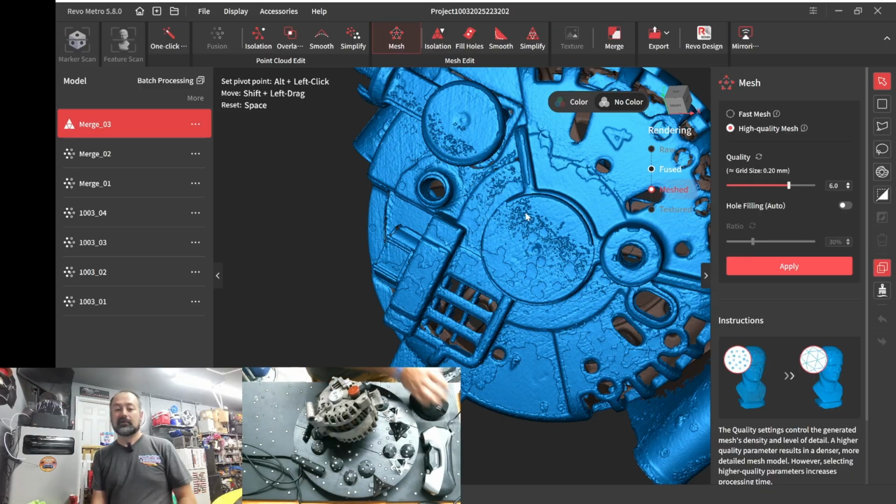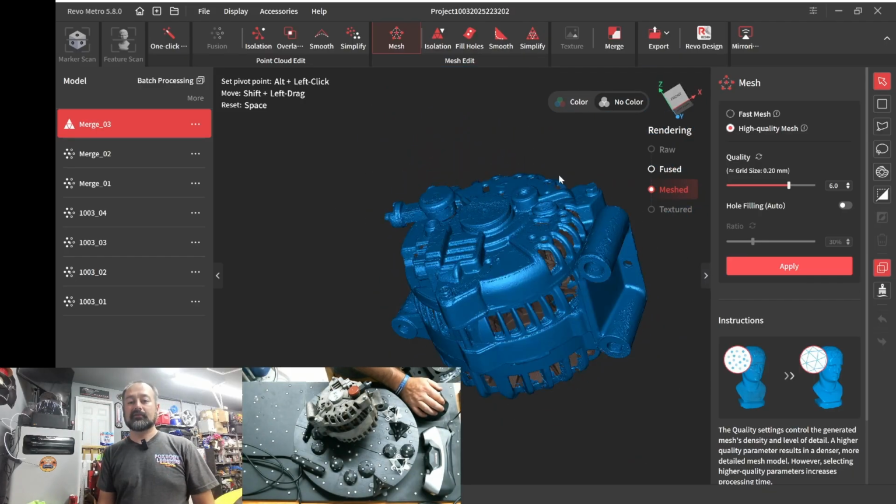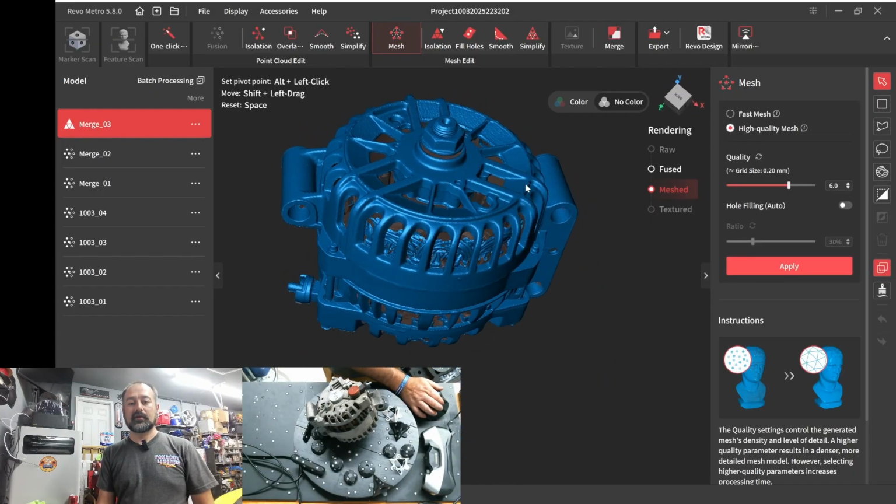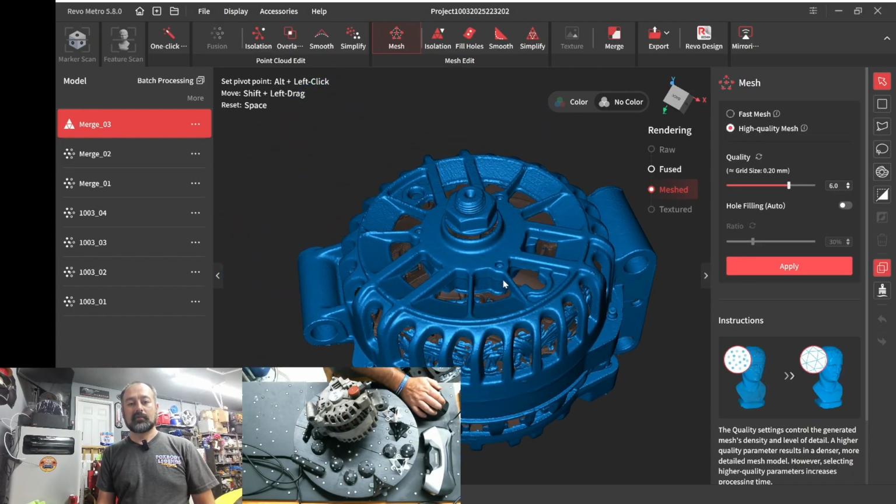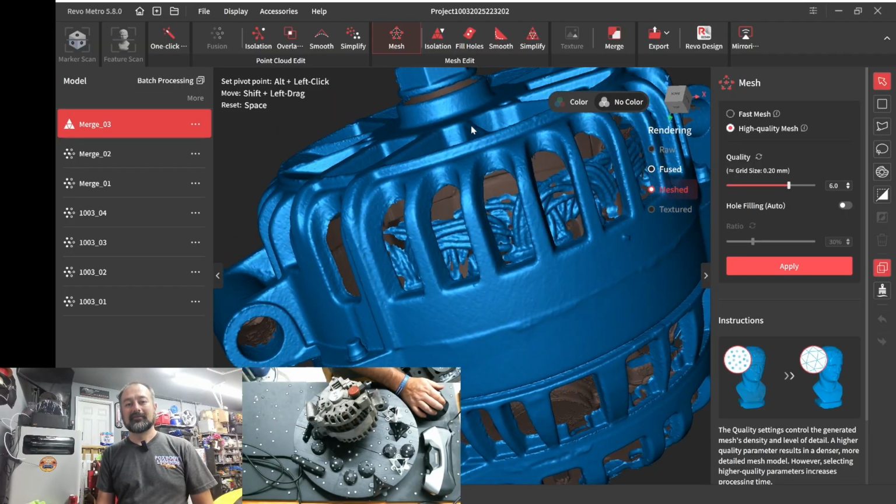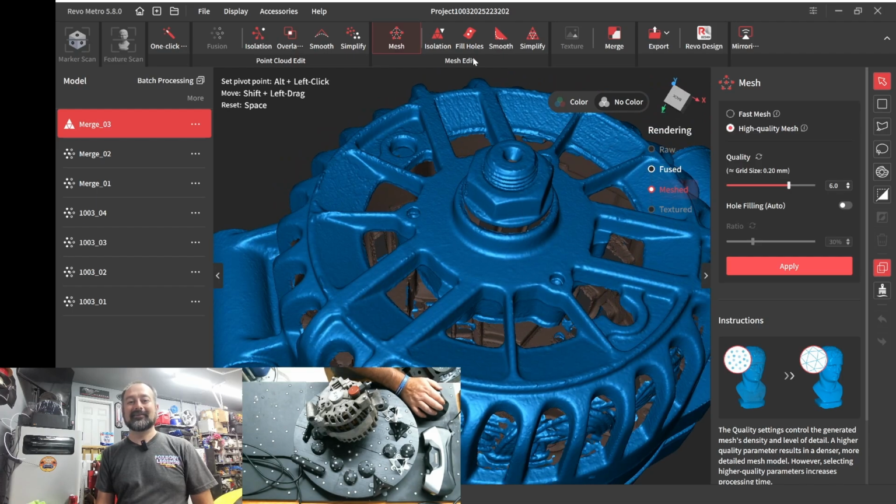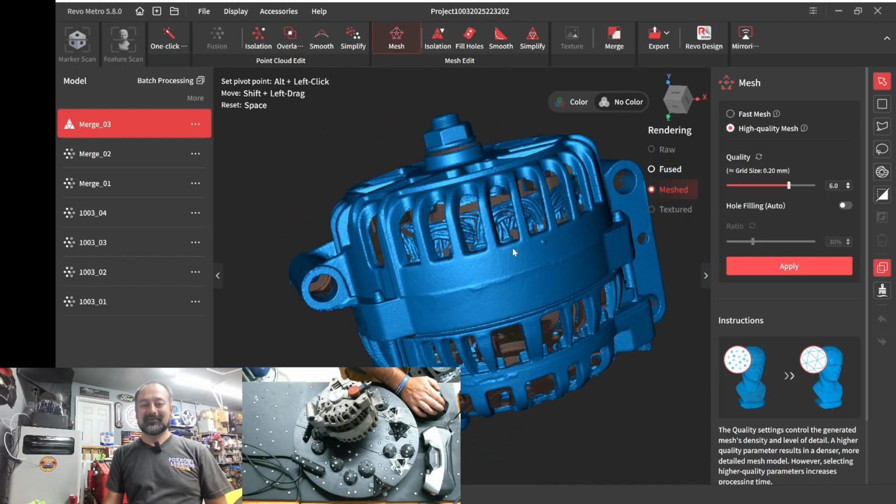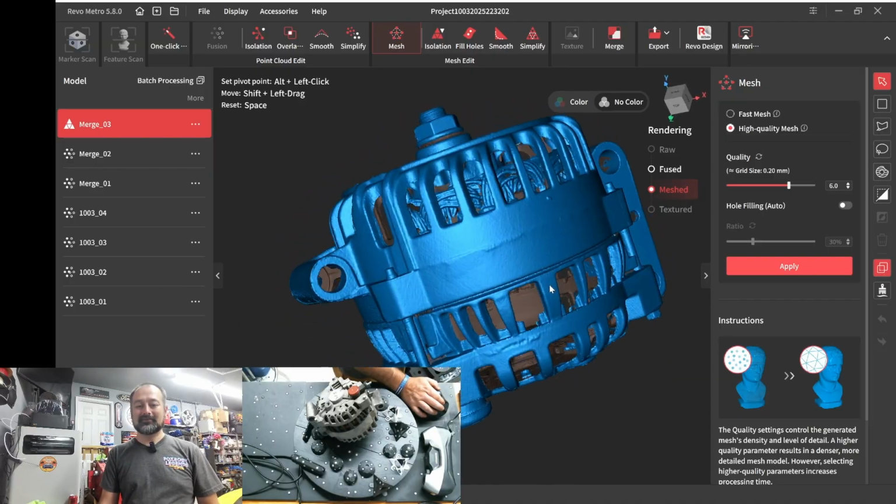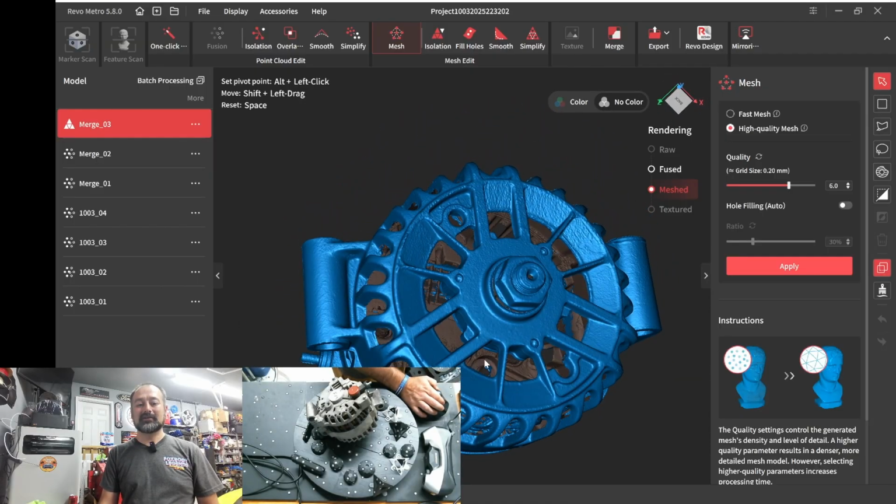So either way, we got a complete scan. I mean, that stud looks good. It's floating, so don't do an isolation right now, because it's going to try to delete it. There are a lot of blind spots, but you have those scanned pretty easily.